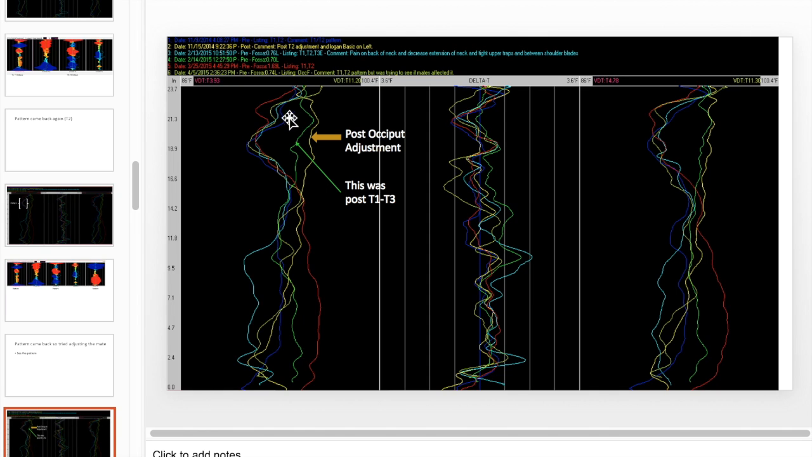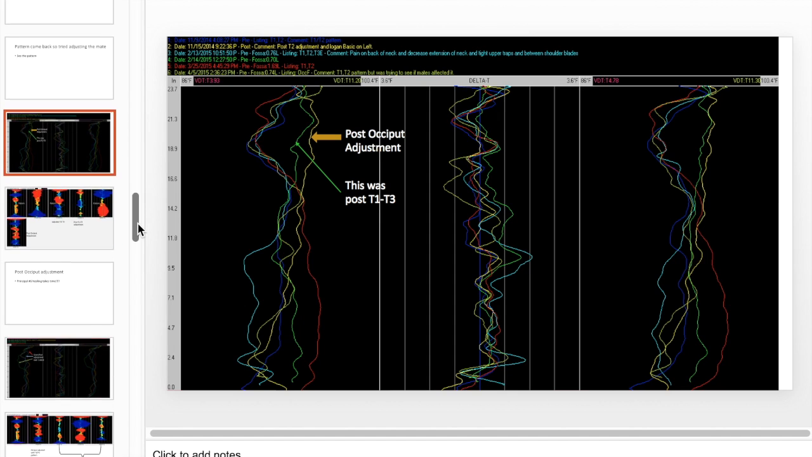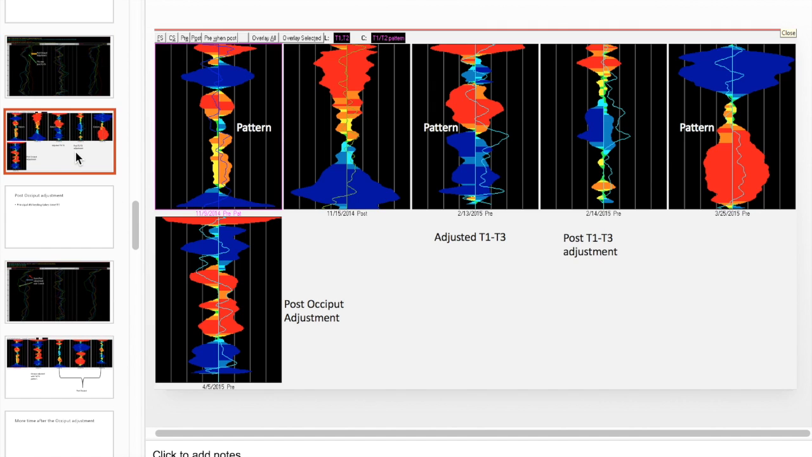So as you can see here, that green line in there, that was the same pattern as those other three. And so I adjusted an occiput, and I got a very similar clearout that I did with the T1 to T3, what we were calling mostly T2 in there. And so, similar change. So there we go. So these are the three patterns.